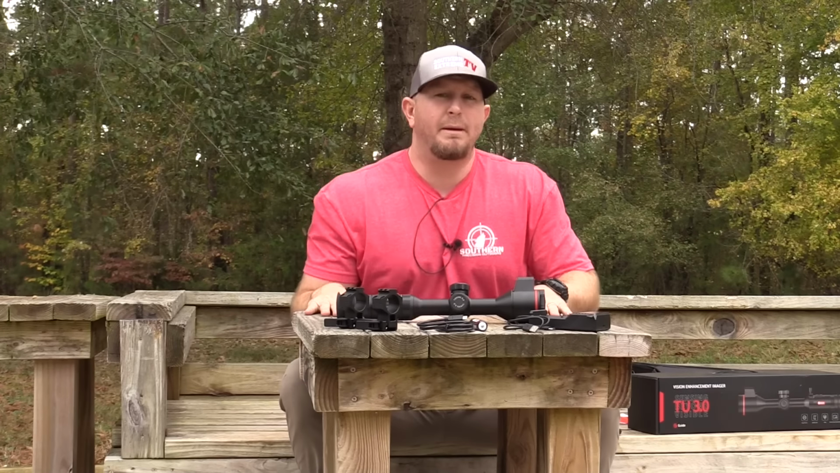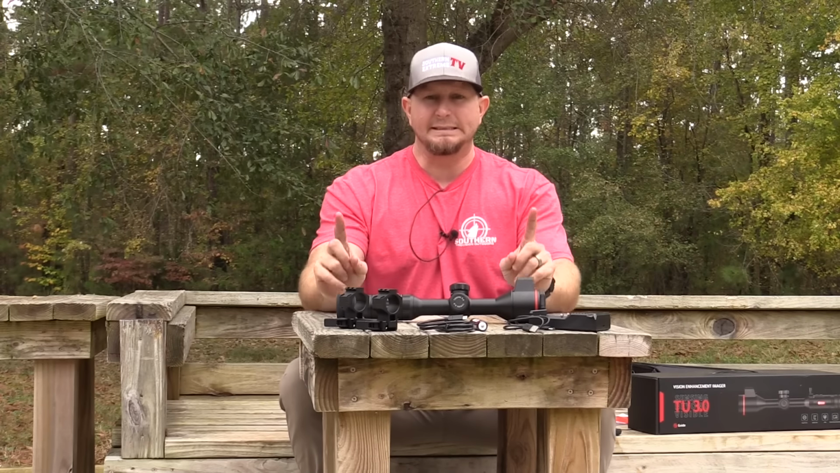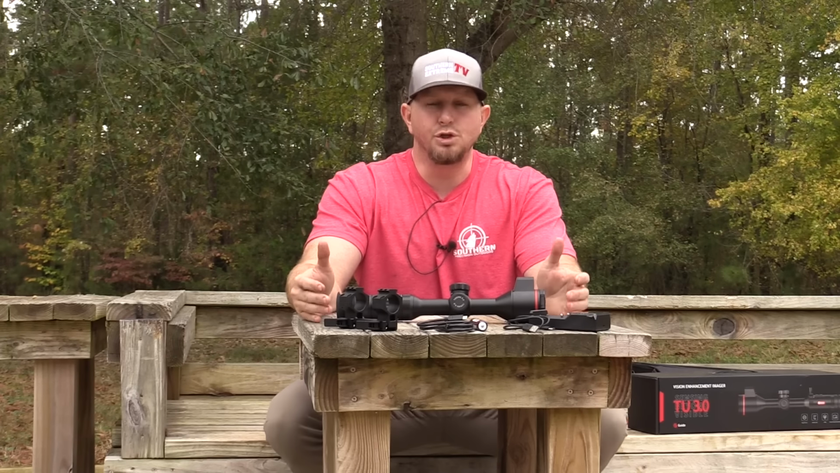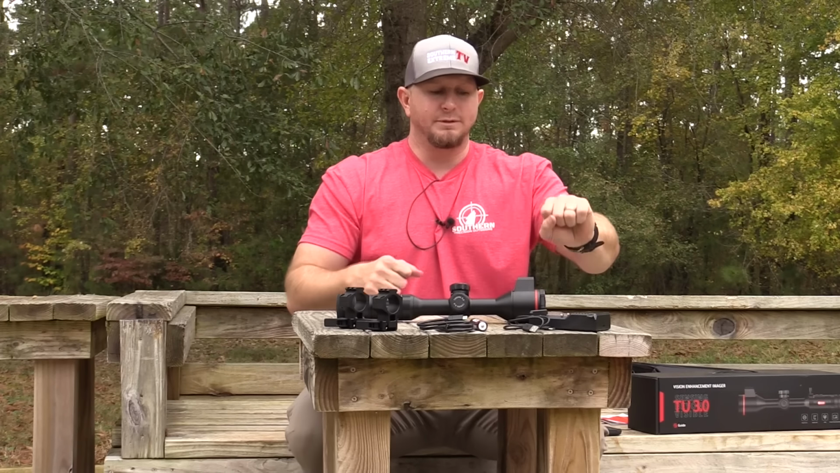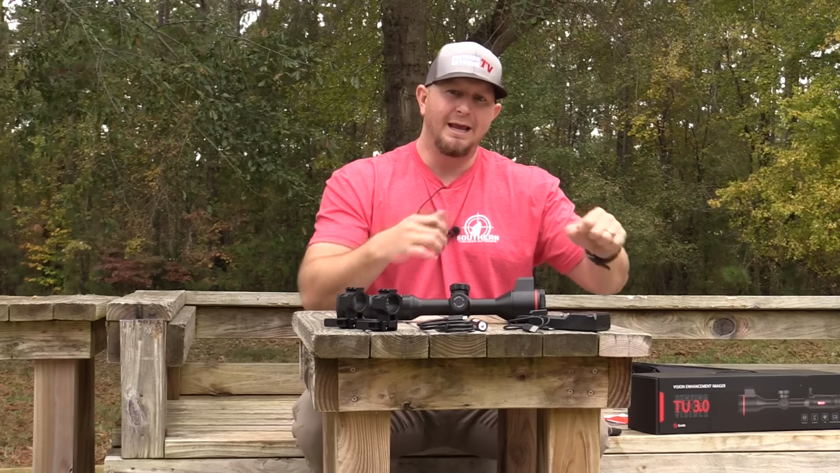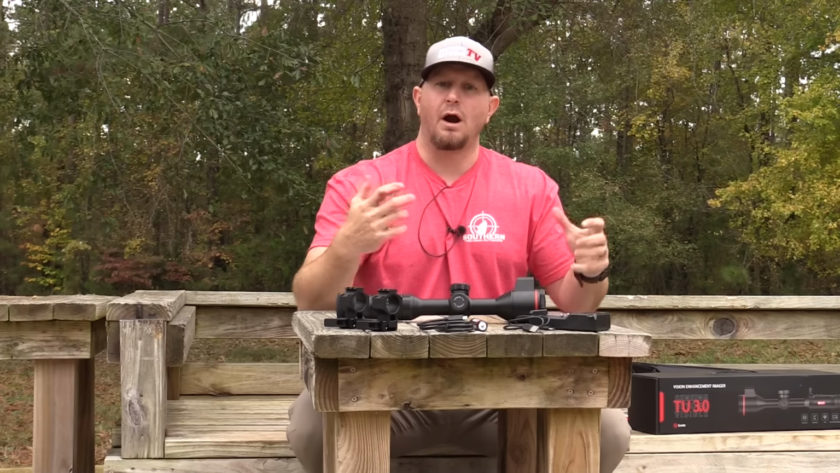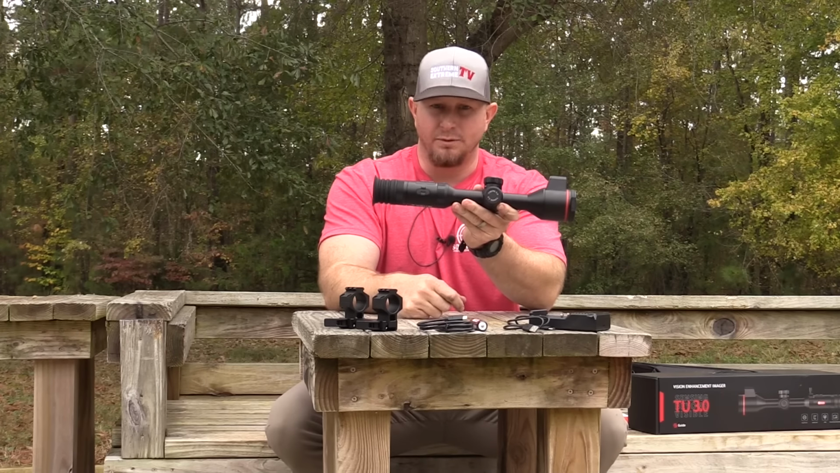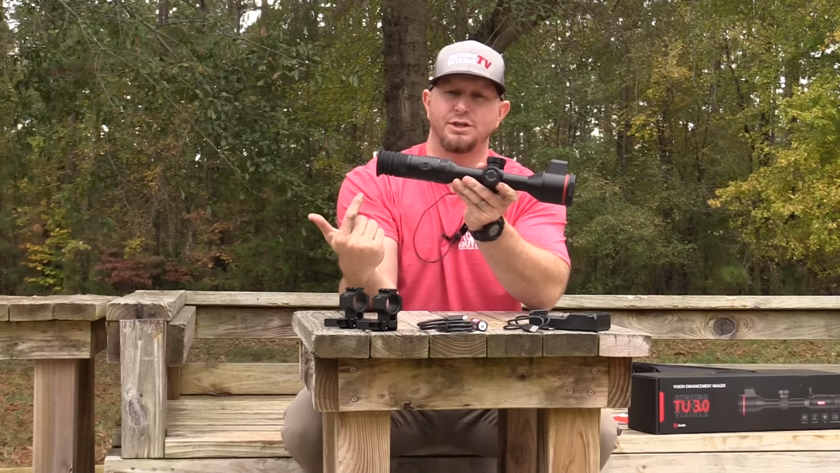Now, I want to talk about maybe some of the negatives that I have about this thing. The one negative that I have, and again, this is nitpicky, is for somebody like me and Guffey, where you enjoy running an external battery pack. You have to be able to, number one, mount that battery pack to your firearm or to your tripod, and then run some type of cable from that battery pack over to your optic. Where the USB-C female end is on this optic is back here on the right-hand side closest to your eye.